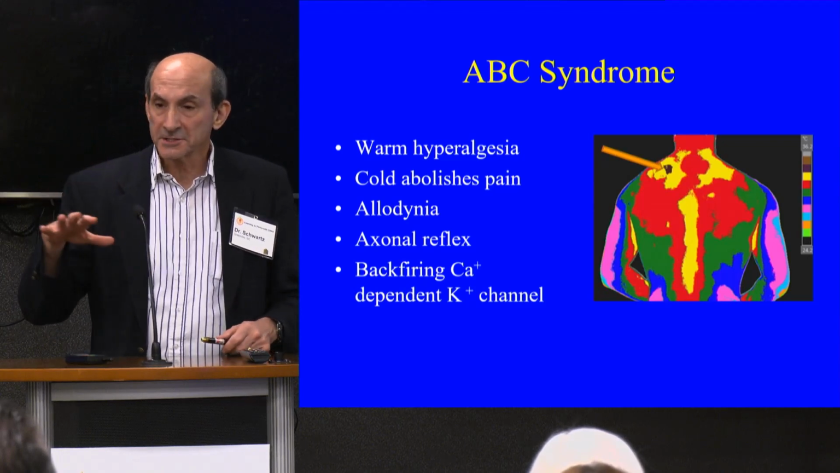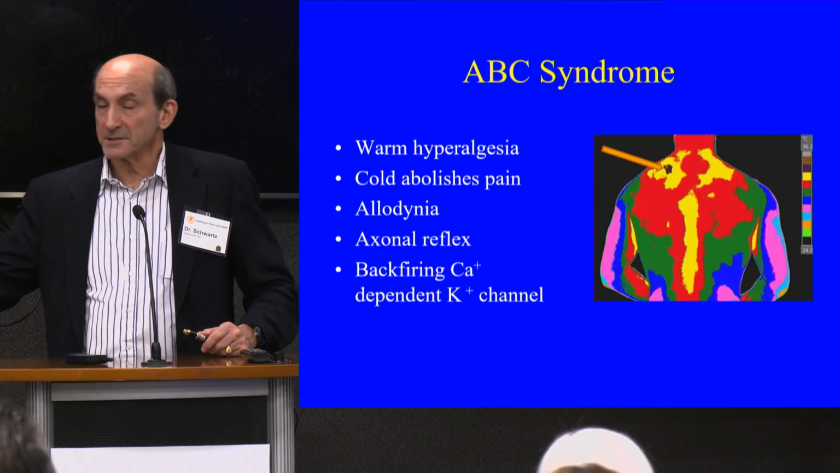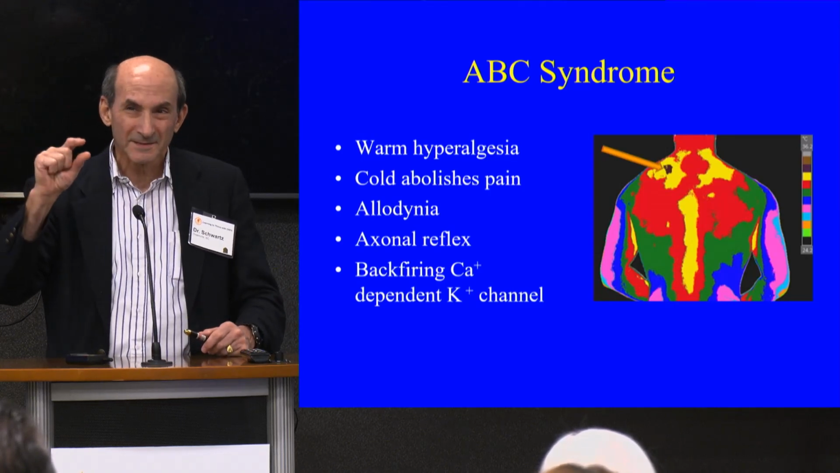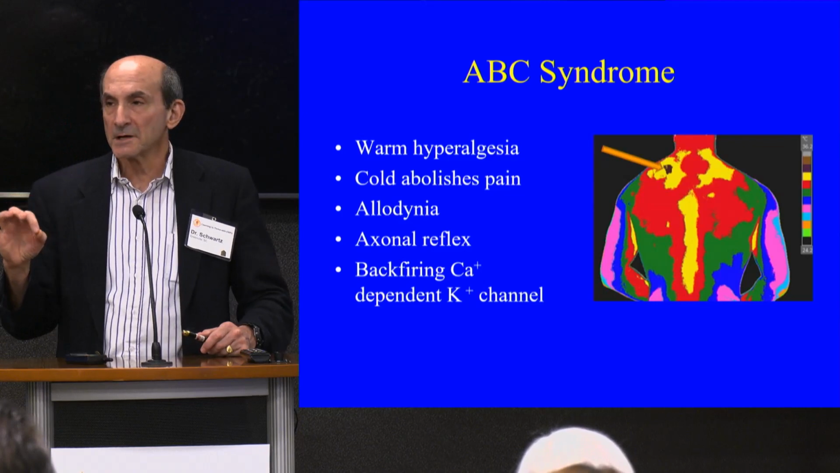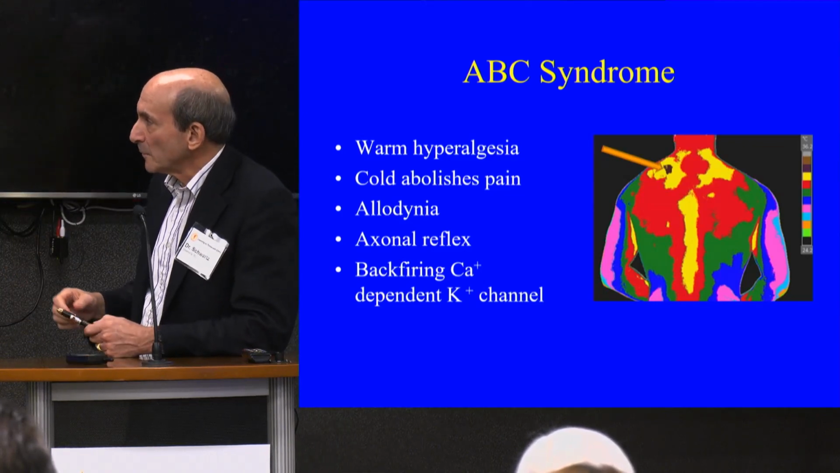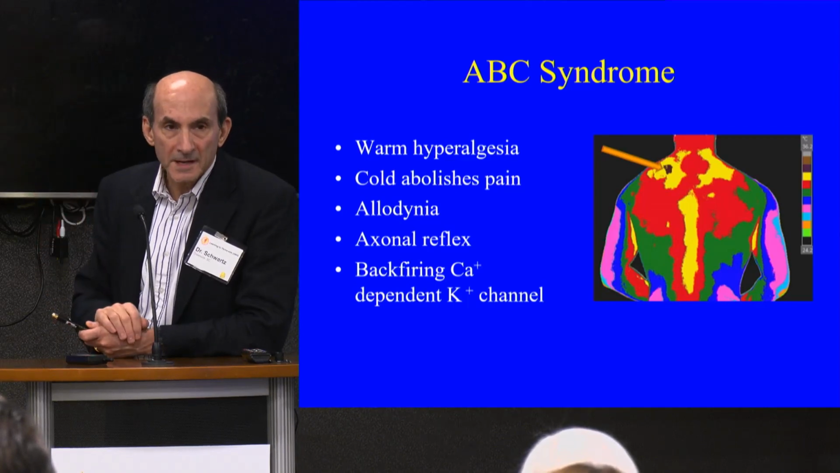Okay, so in addition to there being not a full limb that might be cold, in addition to there being only a distributional pattern that might be asymmetric, warm or cold, less than 5% are going to be warm, you might have just specific little findings. And this one's called the angry backfiring C syndrome. Okay, and this is where you have warm hyperalgesia. So warm is what hurts, not cold.